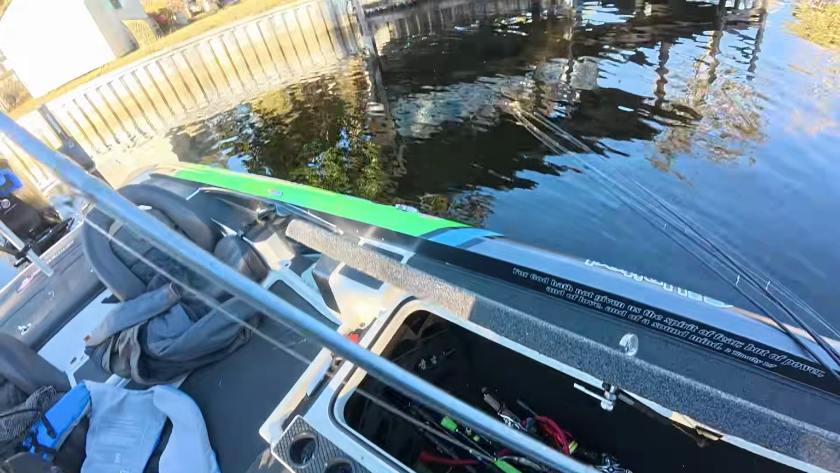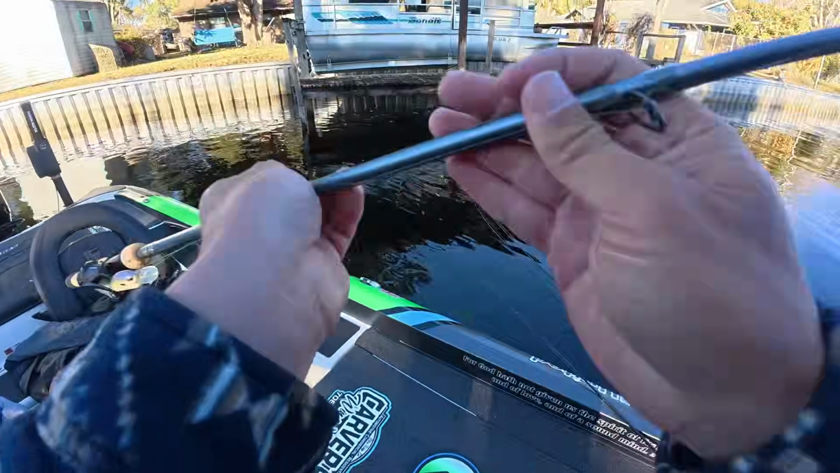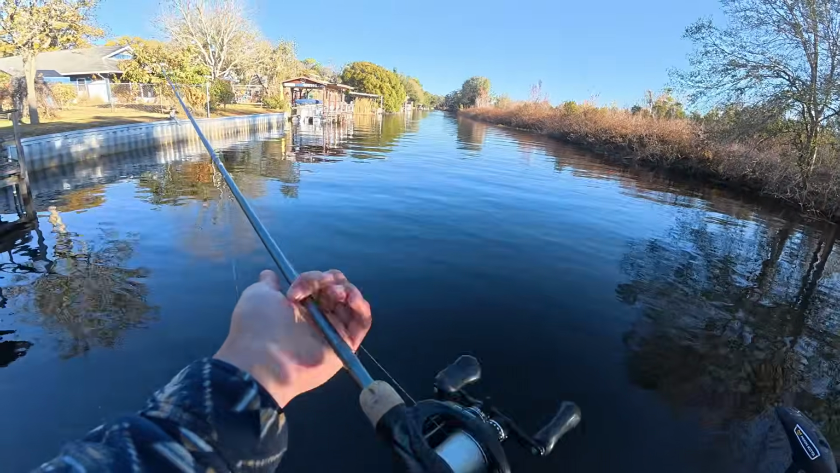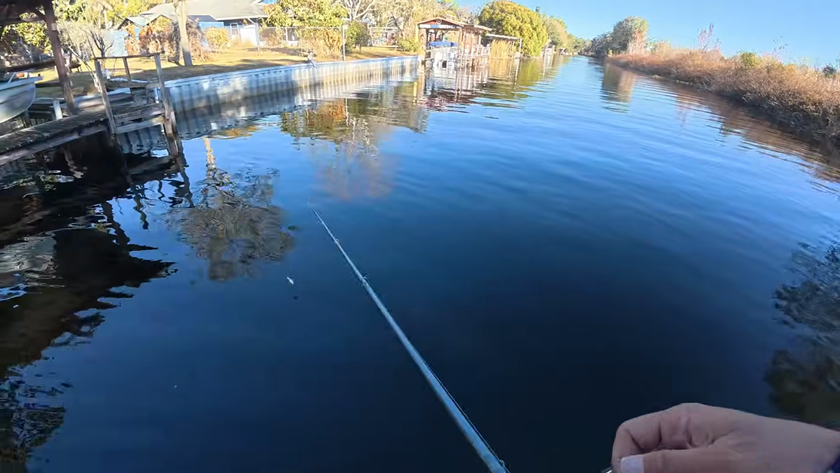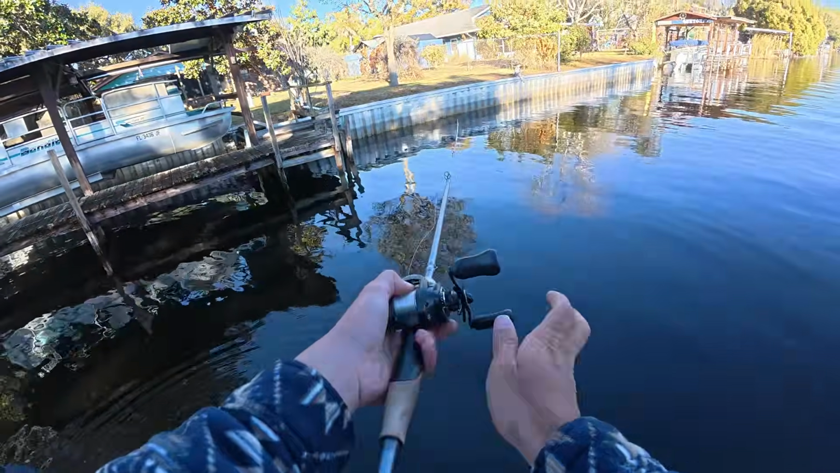There it is. Lord, I couldn't find it for a second. Yeah, I'm going to give this crankbait its honest chance, and I just don't like how that one nipped that chatterbait. I feel like if I was throwing that crankbait and he bit it, I would have definitely caught him.